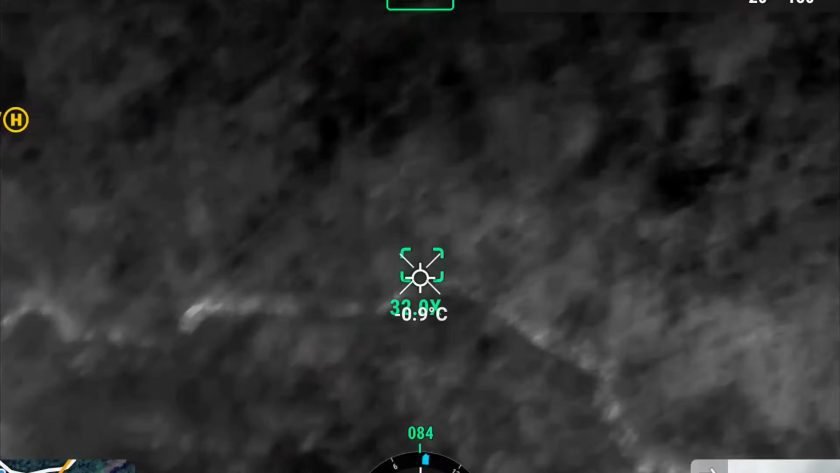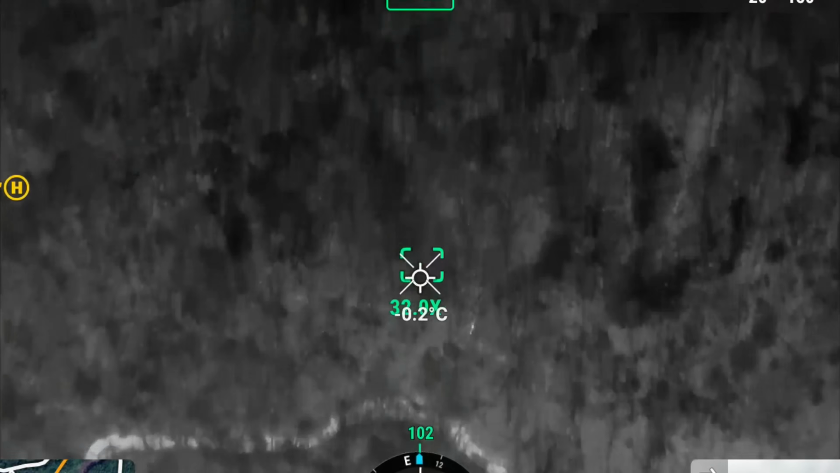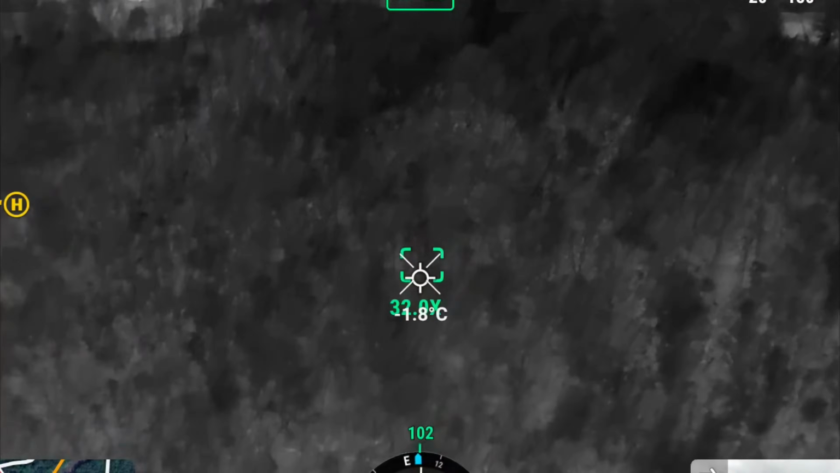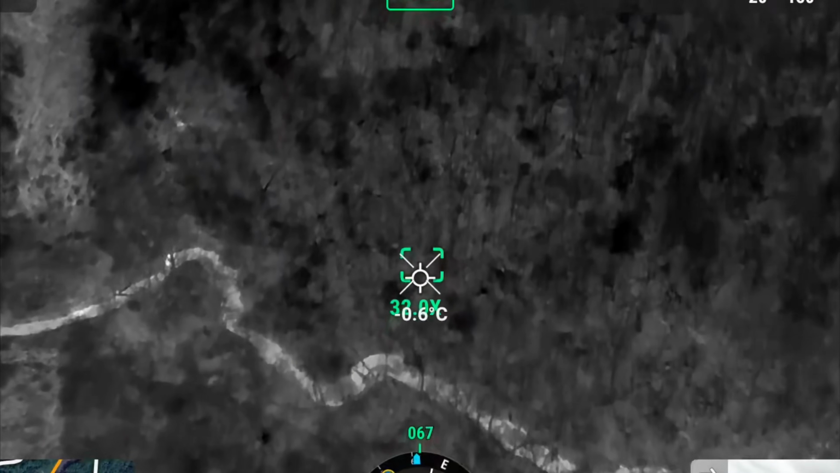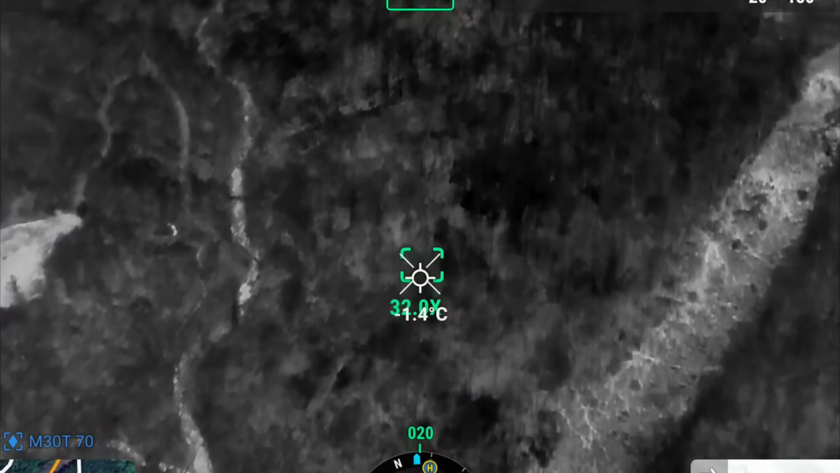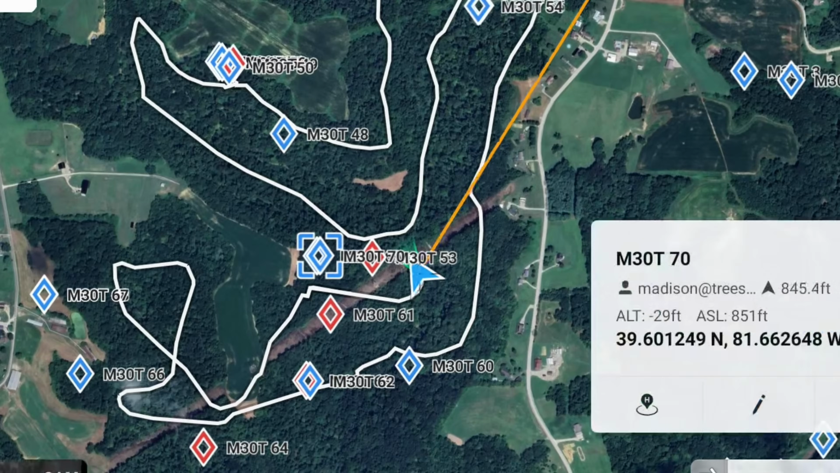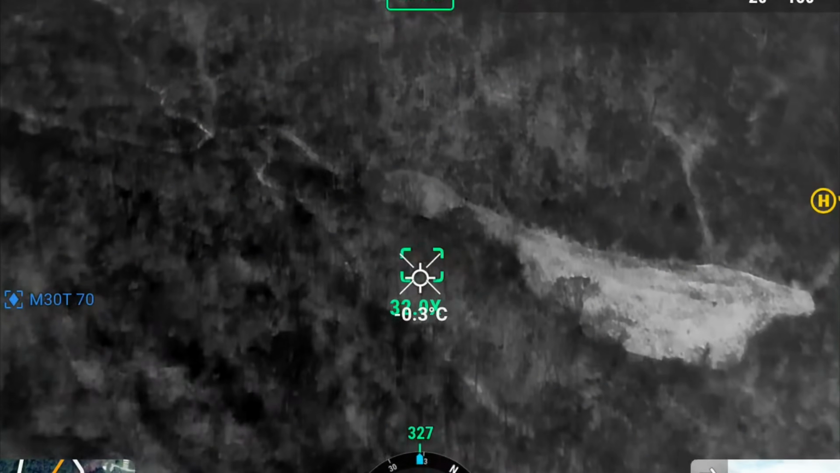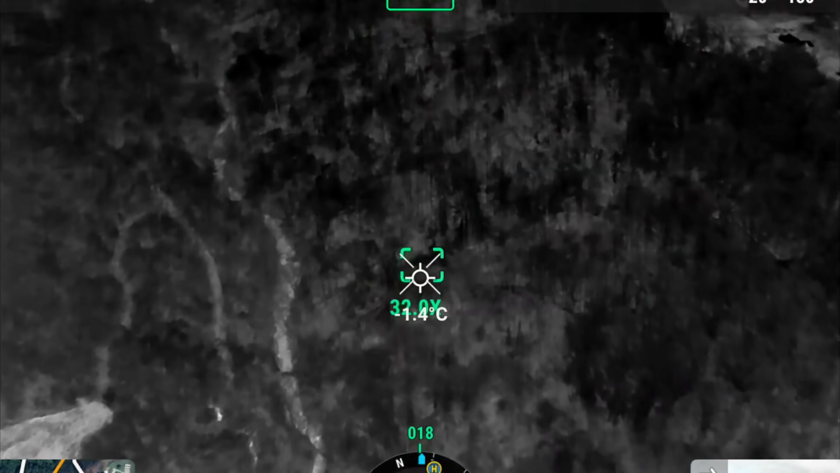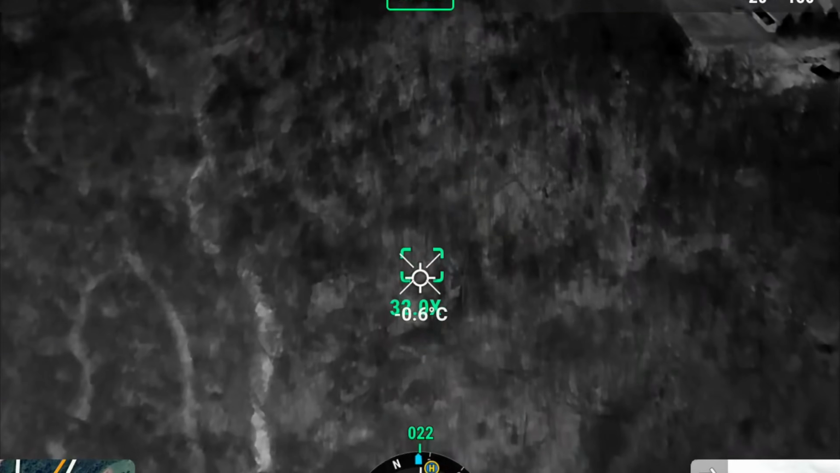And I think that's it. Wow, that did not take long to fly 700 acres. That's wild, dude. 30 minutes of flight, of being on.